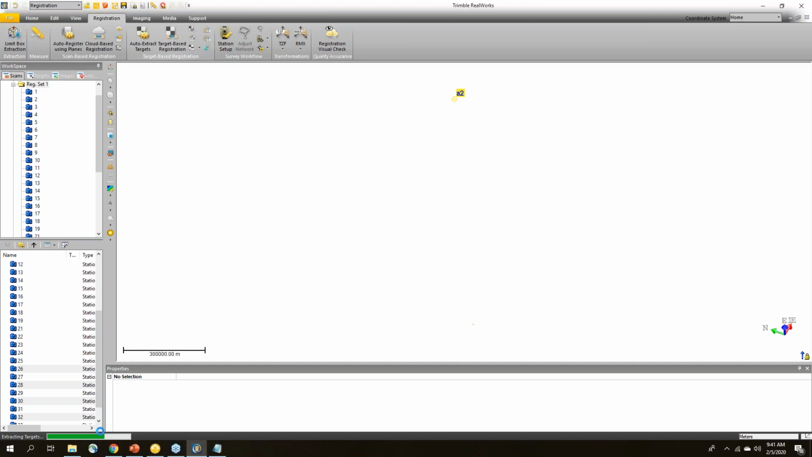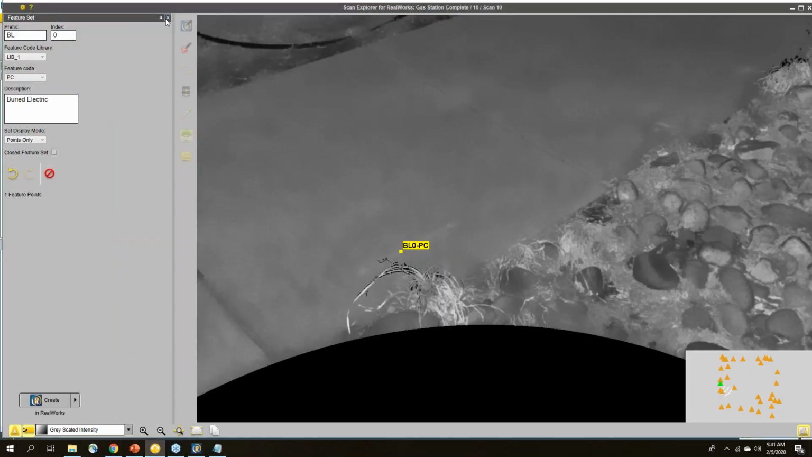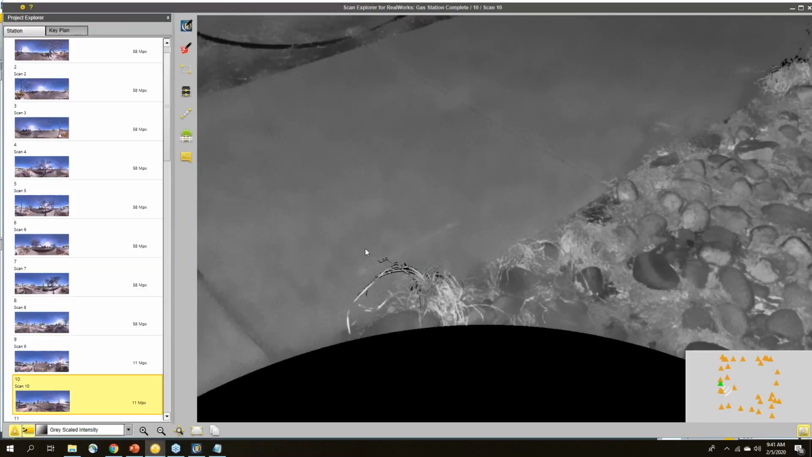So there's a question about exporting RealWorks and TZF. When you export from Trimble Perspective, it's going to create that TDX, but there was also a data folder that went with that, and inside of it are the TZF files, and those are imported into the RealWorks project. That's what you see when you look at the Scan Explorer view that I showed you earlier here, where you see each of the stations.